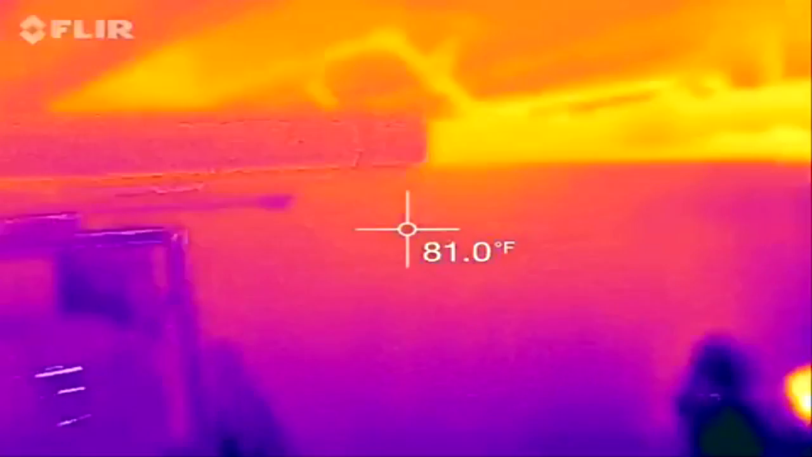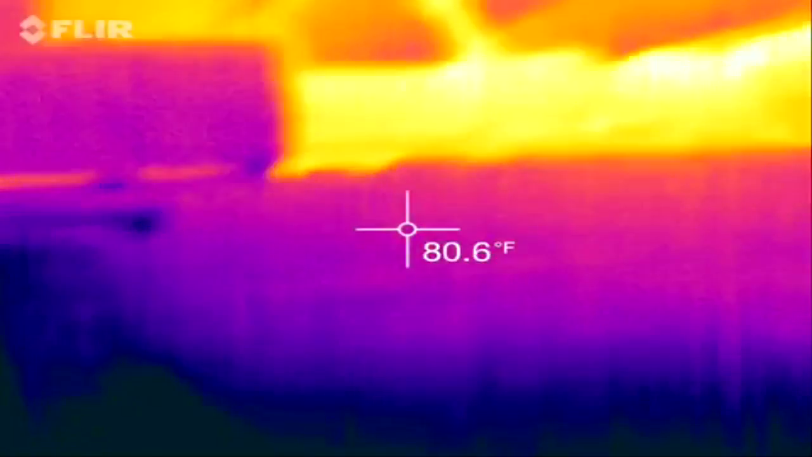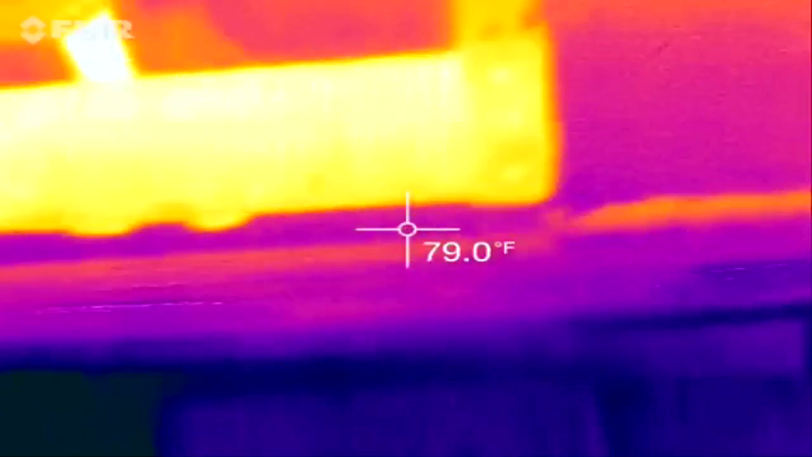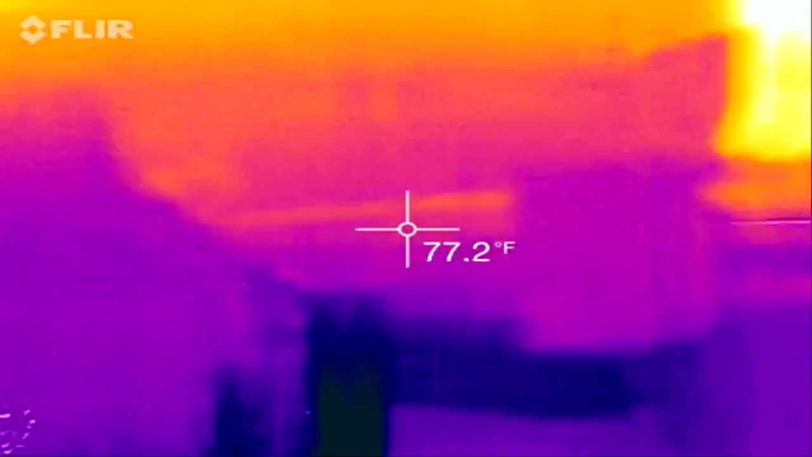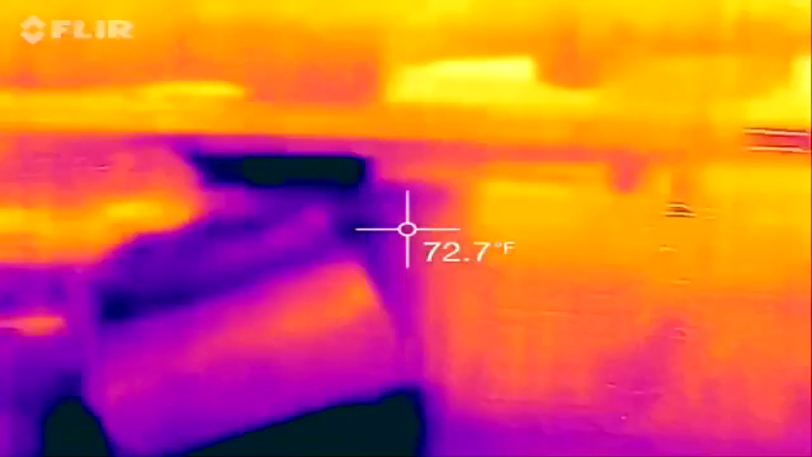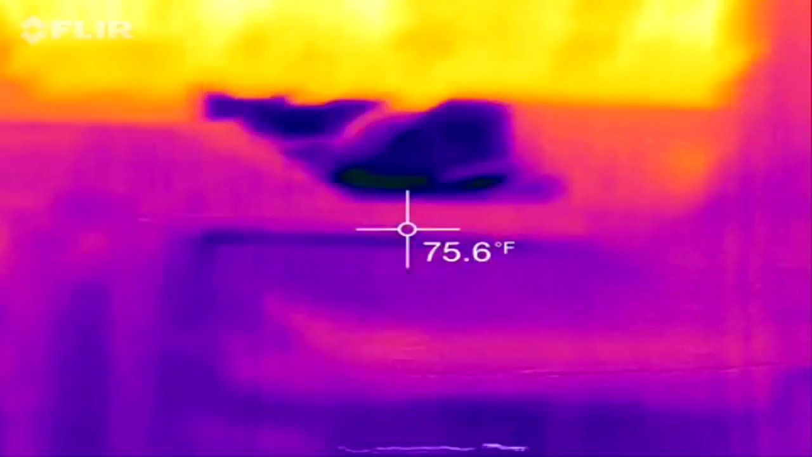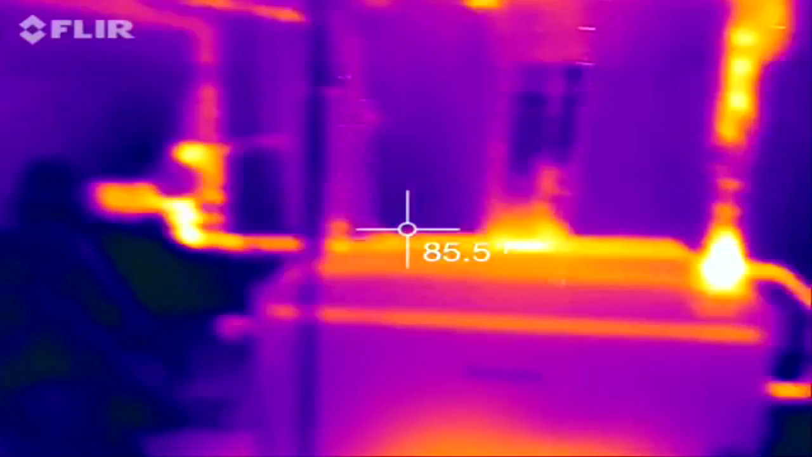Let's look at the pipes. Okay, you can see the warmth with the pipe right there. Move this over. See the warmth. Let's go to an area here that's not covered. Okay, let's go back to this side. Go over here, this over, and I guess that's warm. Can you feel it? Yeah, you can feel it. It is kind of warm, so it's not going to show much.